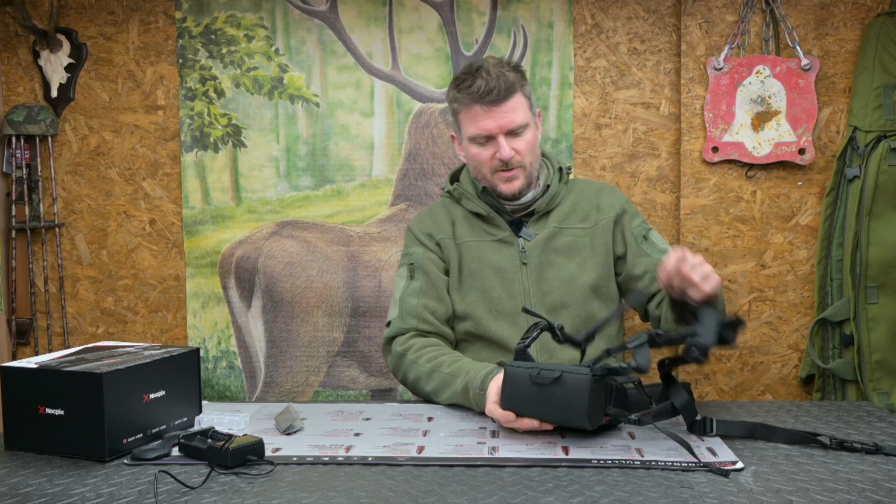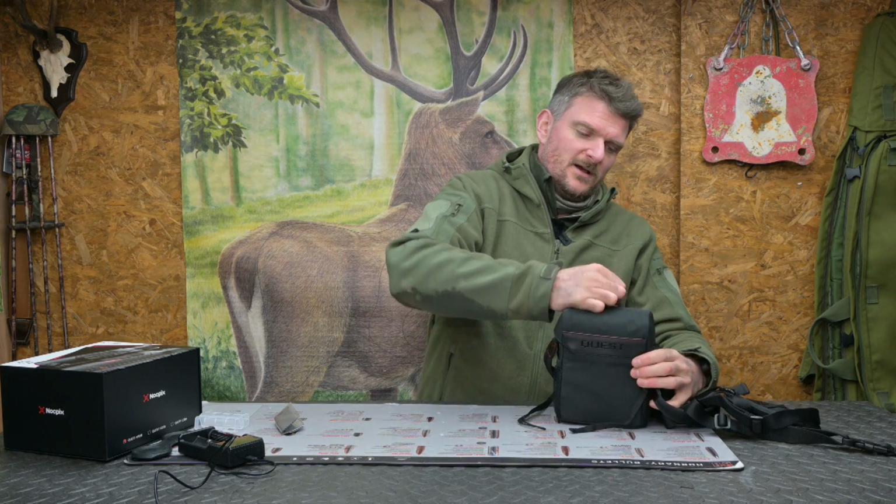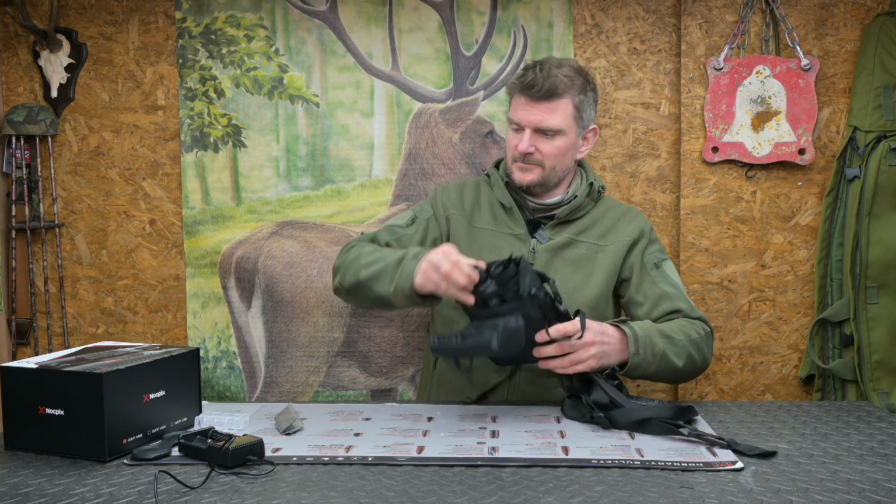This is obviously all adjustable, you can change the length of the straps on it. It's got mesh on it, it will be a little bit more breathable, and of course you just pull that top open there, and that allows you to get them out quickly on a magnetic closure.